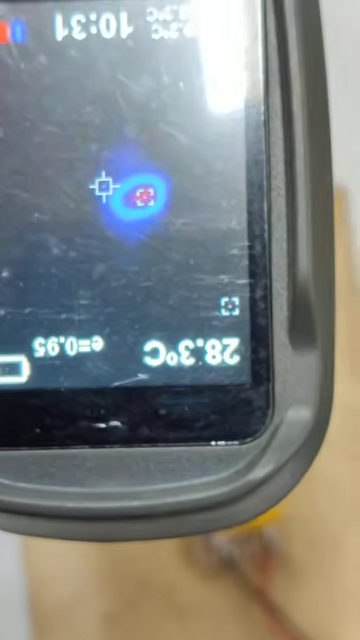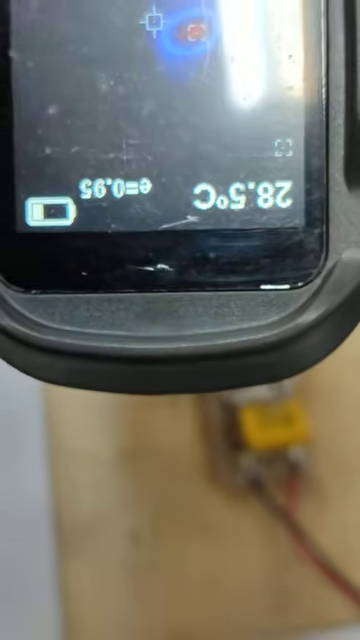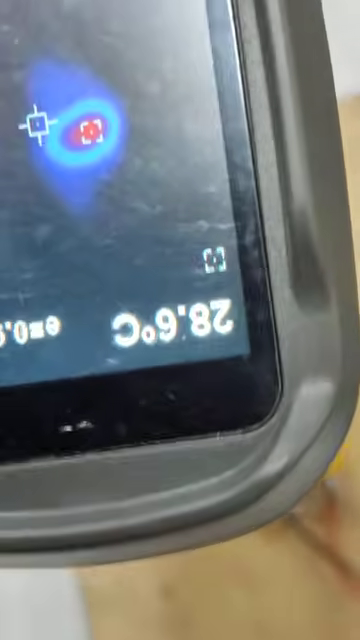Can you see it? Okay, one more time, I'm going to disconnect. Okay, and you can see over here.